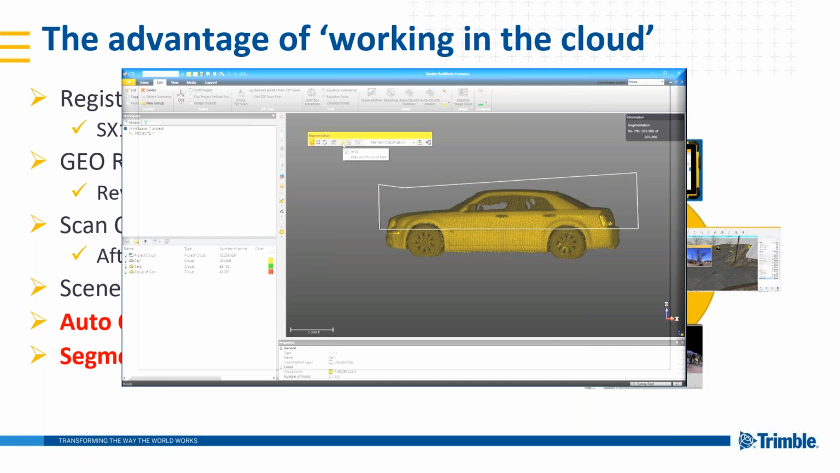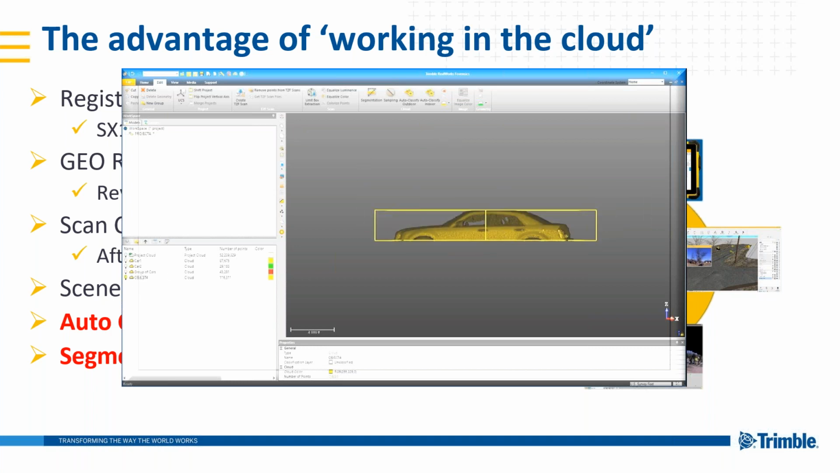And I want to keep the points that are in. Now it looks good. And I'm going to create a new cloud. Exit. And then I'm going to call this one top of Car 1.